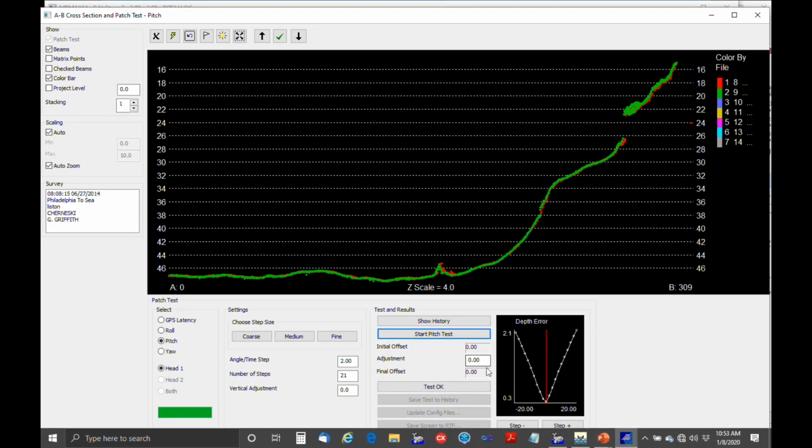The final offset is still 0, so we'll go medium, where we've got 1 degree steps. Start test. Still sticking at 0 degrees, so we'll go fine, start test. And here it wants to adjust it by negative ½ a degree. We look at the cross sections up here, this looks really good.